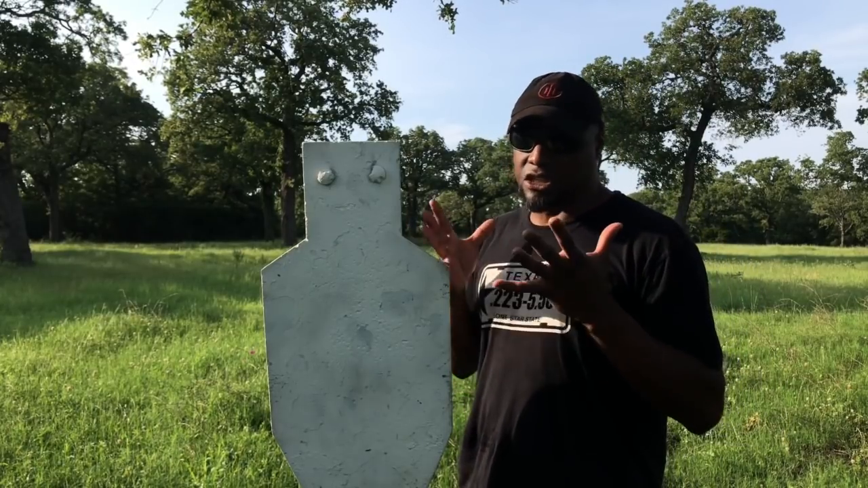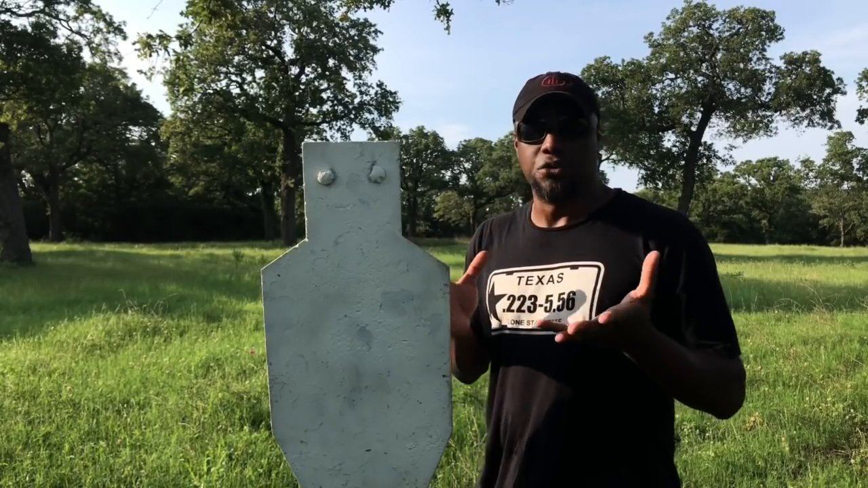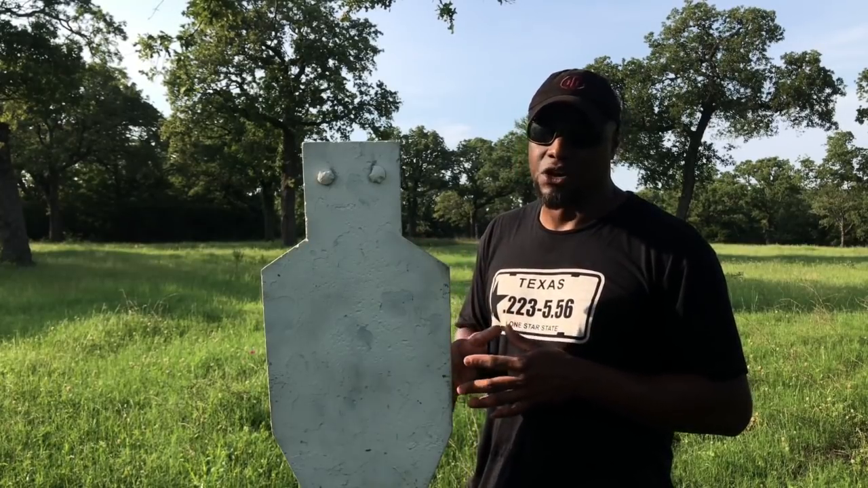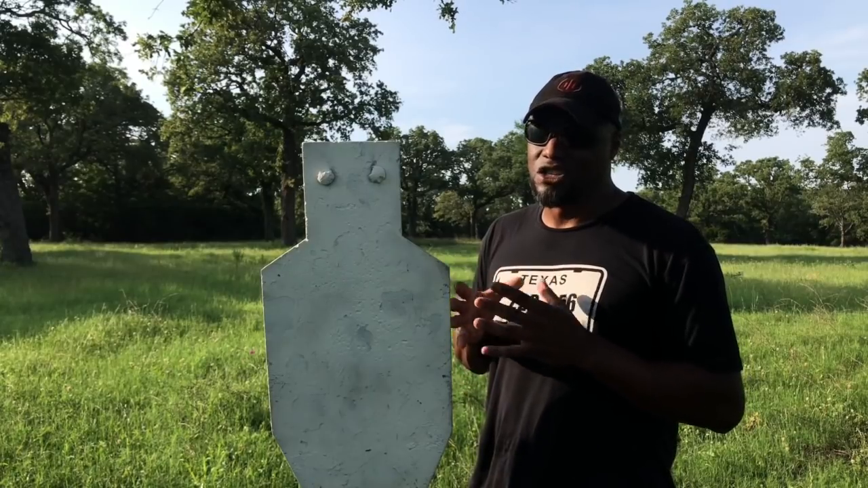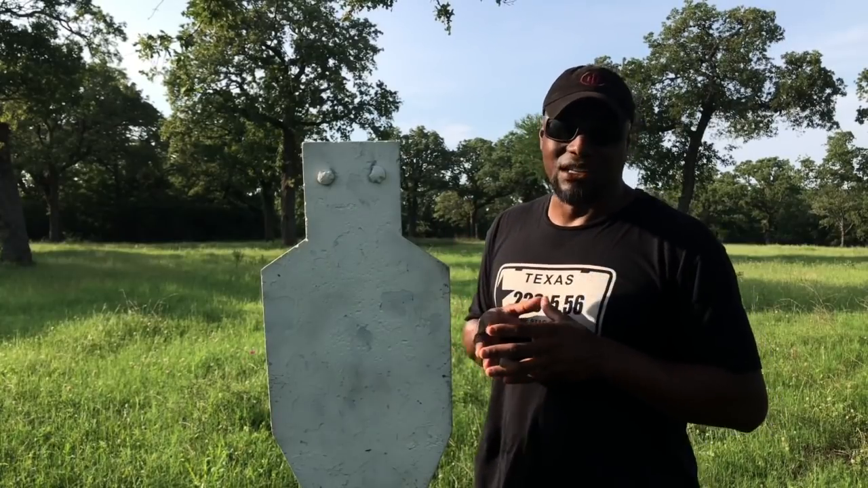Anyways, this is the target that I use, the Targets ADAP system. You don't have to buy this to do a thermal zero, okay? There's plenty of options out there. You can use whatever type of steel you want. If you're using soft steel, this is AR500. If you're using soft steel at close range, I suggest you be extremely careful with that. Yes, it can be done, but it can be a little iffy. You know, I prefer the AR500.